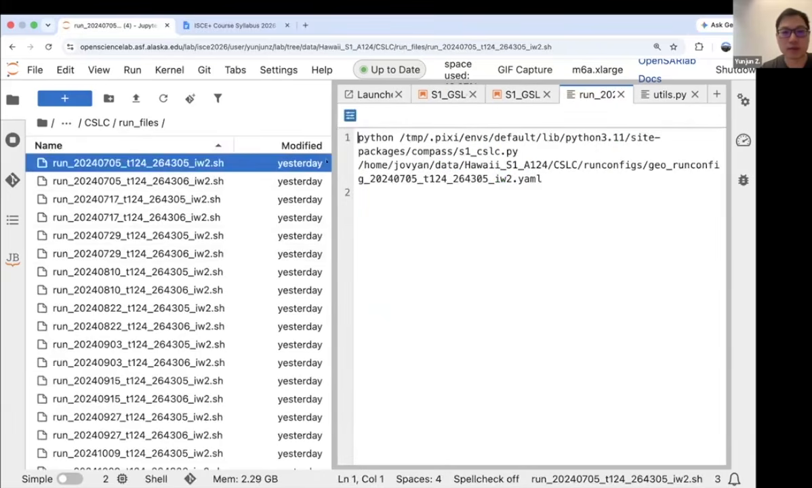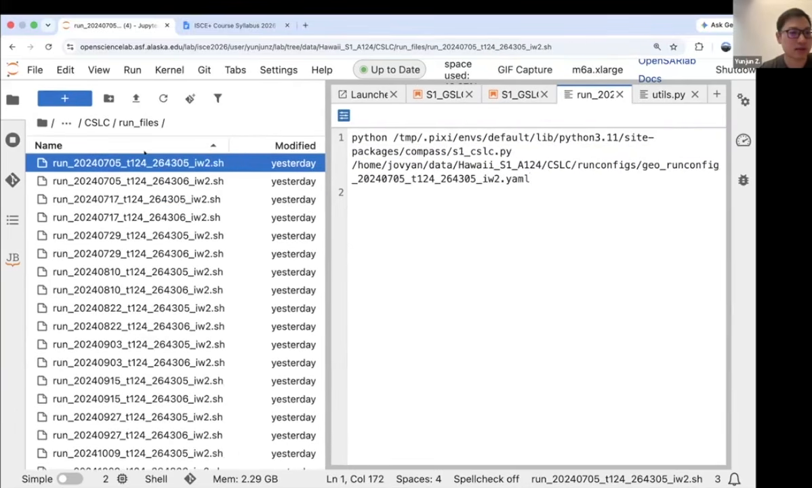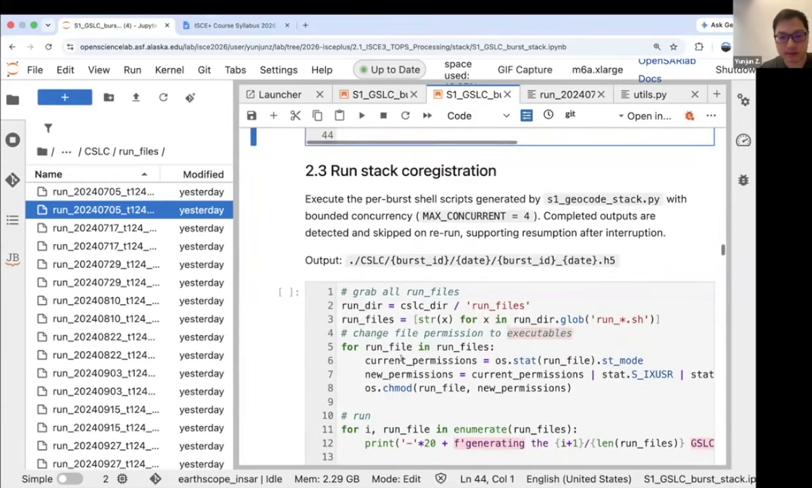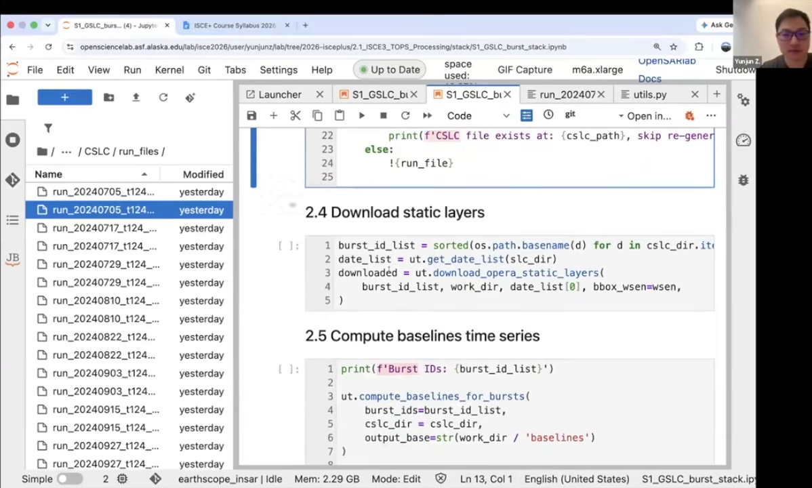In the run files, if you open it, if people are familiar with ISCE2, these are functions like ISCE2. We're calling the s1_cslc.py again, feeding it with a YAML file that we just saw. And you can then just run each of the run files one by one, or do that in an HPC fashion or parallel fashion if you like. After that, you can again prepare the static layers.